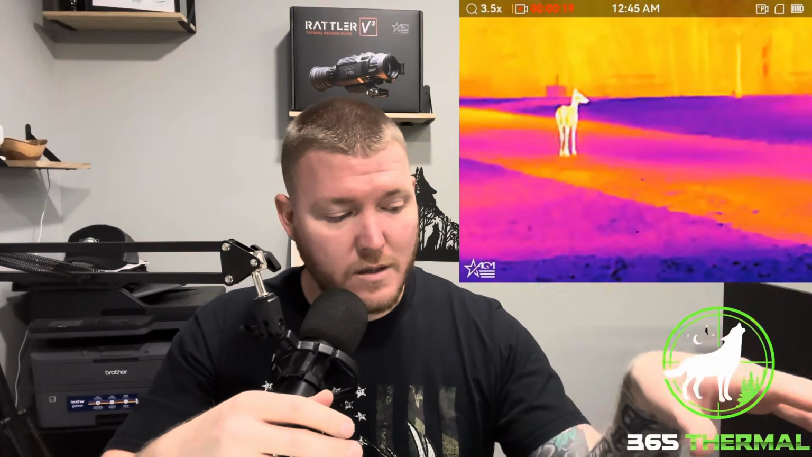But for people that want to shoot at any kind of distance, say even over 100 yards, I would have to recommend going up to at least this 25256 with a higher base mag, because that 2.5 is not going to get you far. You'll find out when you zoom in digitally with these lower resolution thermal options that you just lose all clarity very, very quickly. So you want to use a higher base mag as much as possible, without having to zoom to where you actually have a clear image.